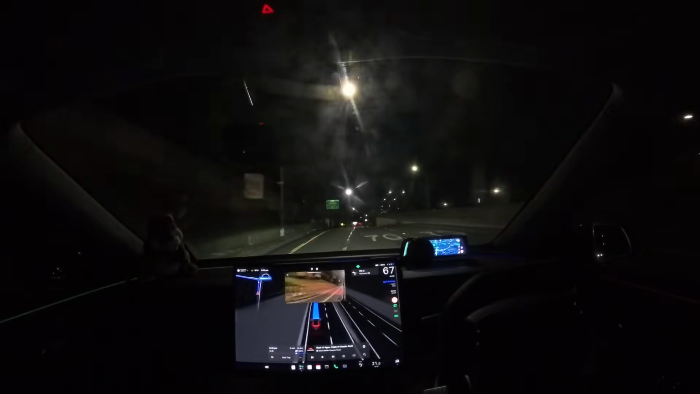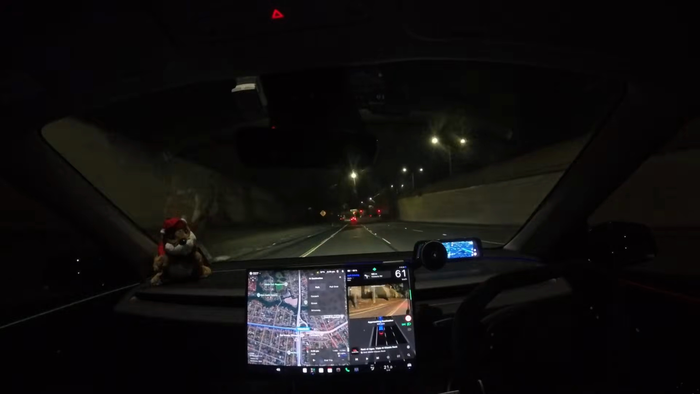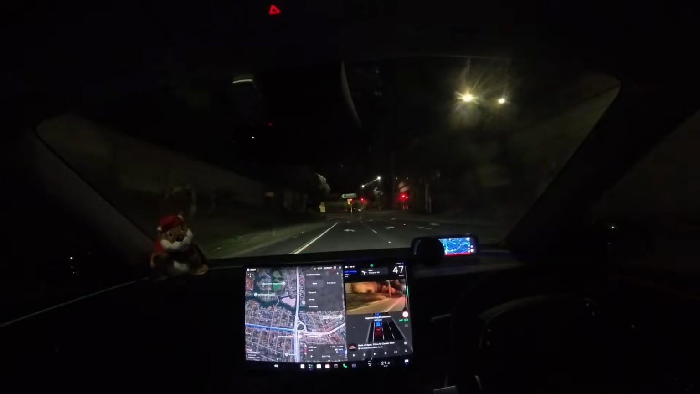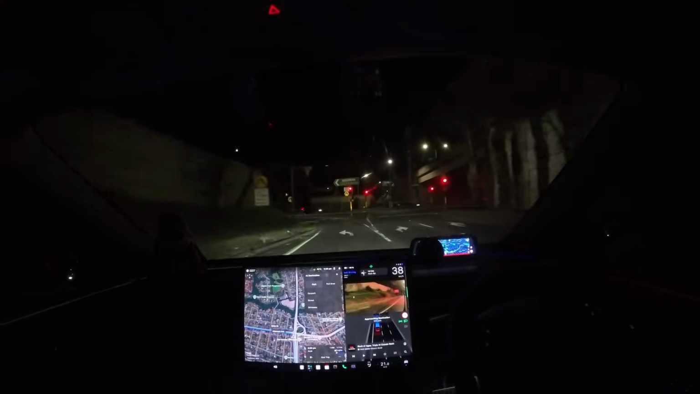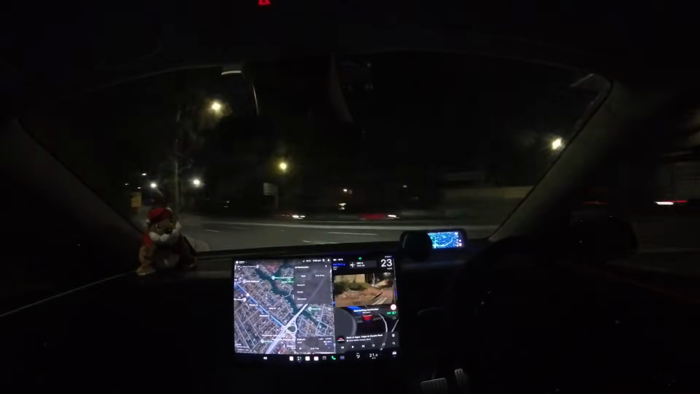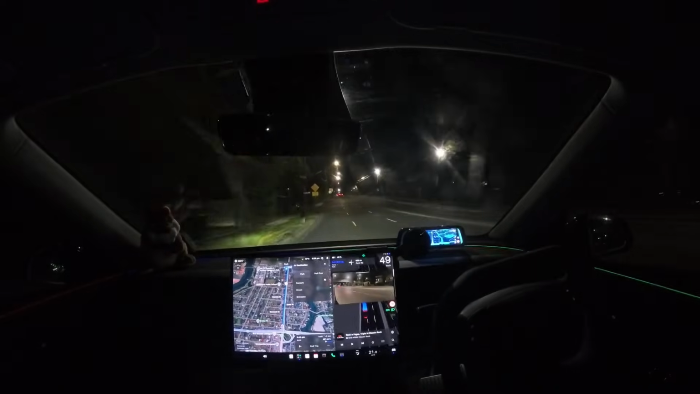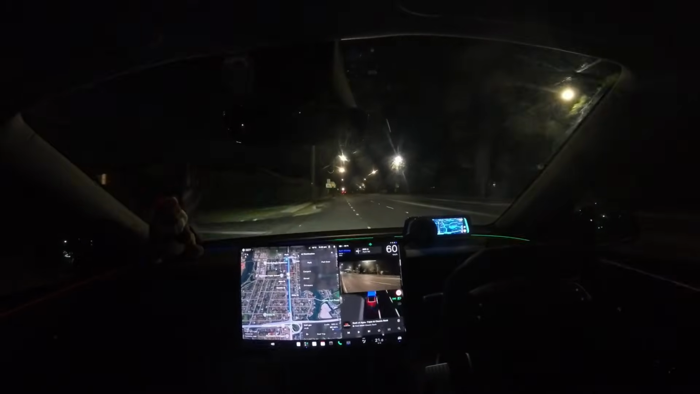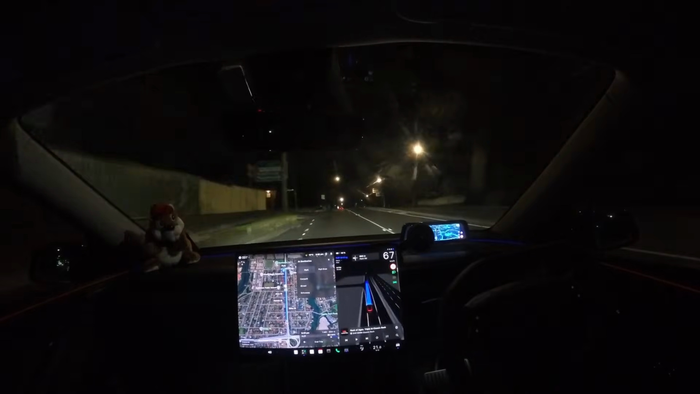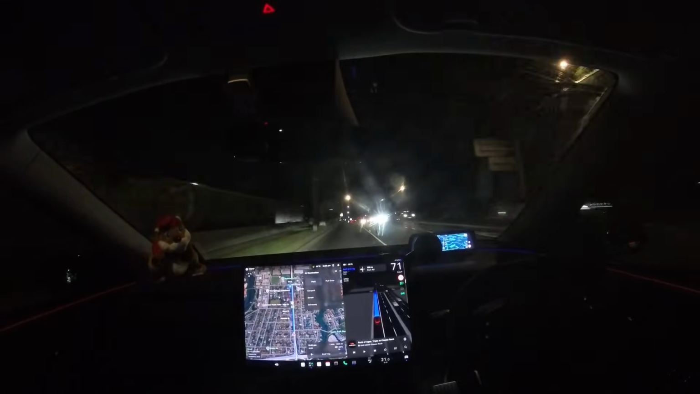So for example, there, for some reason it thought that section was 60k an hour, and it's a 70 to 80k zone. I'm not too sure where it read 60, but it just did, but that's okay. But in normal traffic, you would have a lot of upset drivers around that, and in that instance I would have actually taken over and driven until it was able to read the sign correctly.